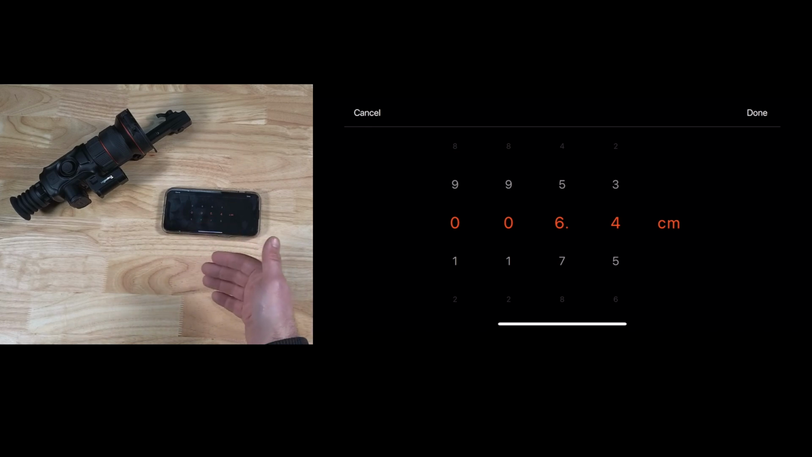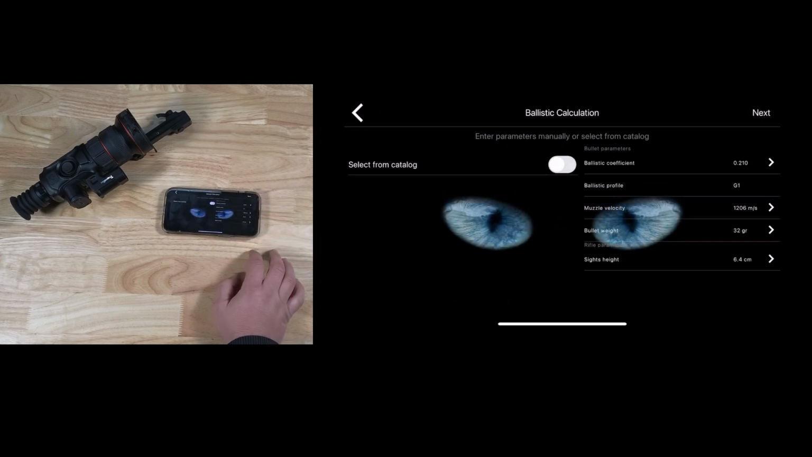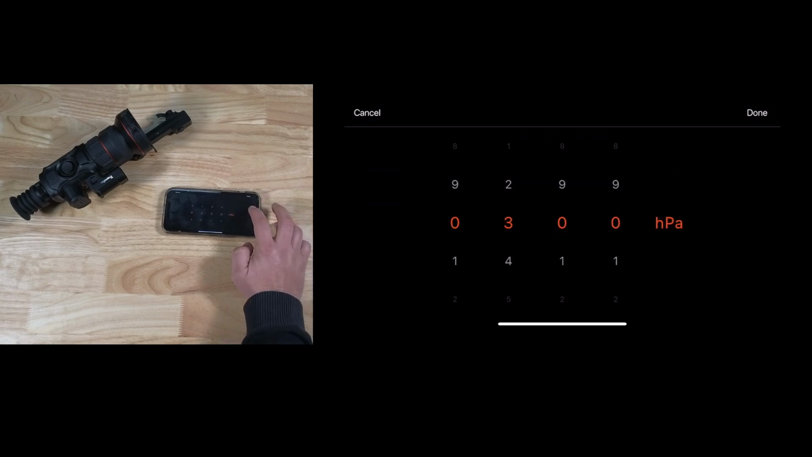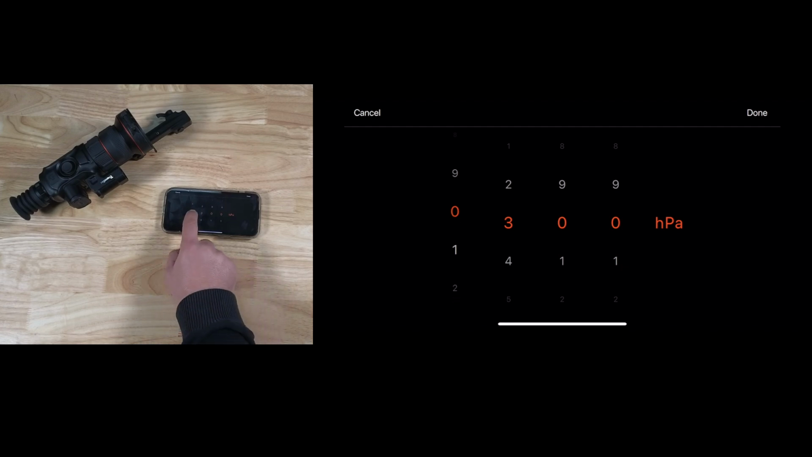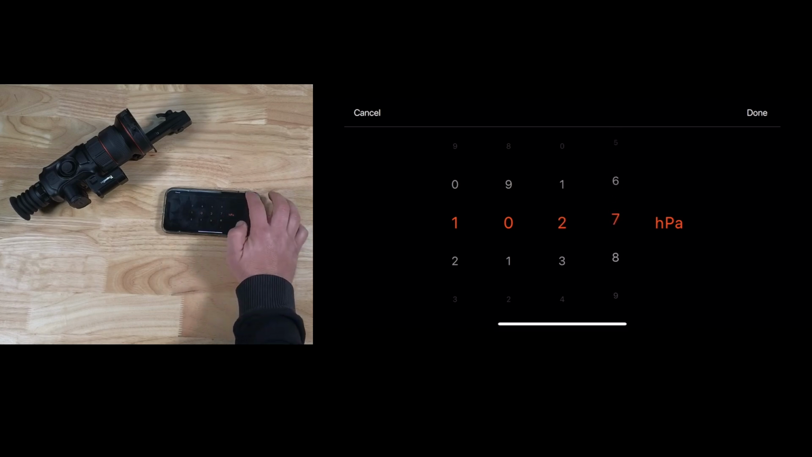We've got various videos previously on how to set up rangefinders and how to measure scope heights. This one here is 6.4 centimeters or 64 millimeters when it's set up on my actual device. Now, in here, this pressure, look this one up on a weather app because it's set by default at 300 hPa, and it's just not enough, and that will actually give you a significant difference in holdover. So at the moment, for where I am, the pressure is about 1027. So I'm going to go ahead and save that.